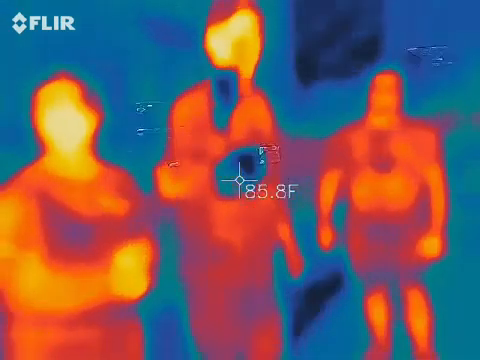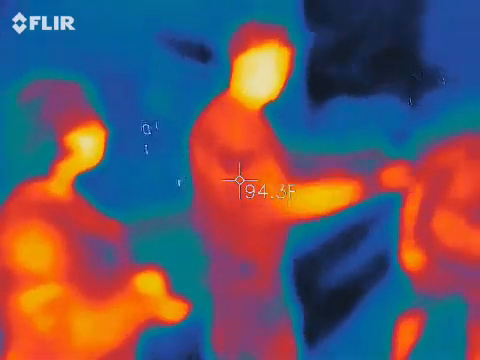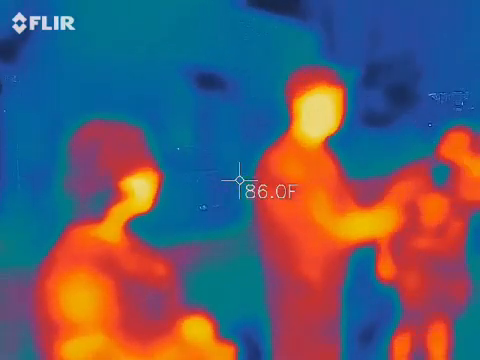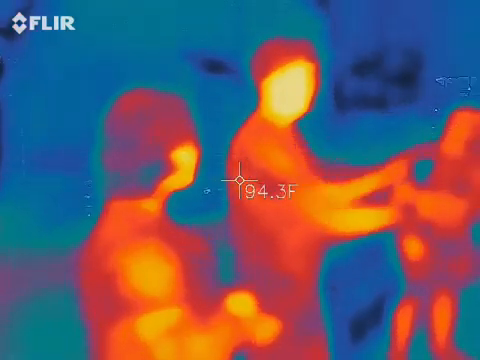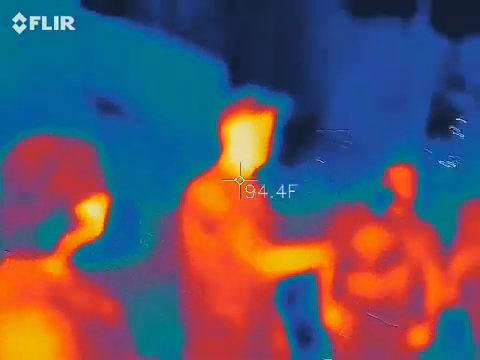I know it's kind of weird to see, but it's basic. It's like a GoPro, okay? So I'm going to turn the full spectrum lighting on and show you guys the difference. And notice you can't see that light on me. They didn't even do anything. Not in the visible spectrum. Whoa.